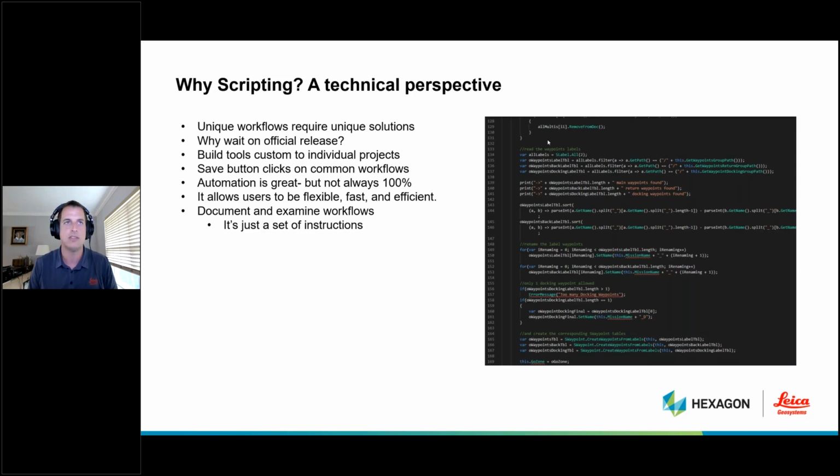We have Amazon 2-day shipping, and that's just how life is. It's the same with your data processing. So why wait on an official release to have the tools that you want? You can build these tools tailored to your projects. You can save button clicks on common workflows, and it allows you to be fast, flexible, and very efficient.